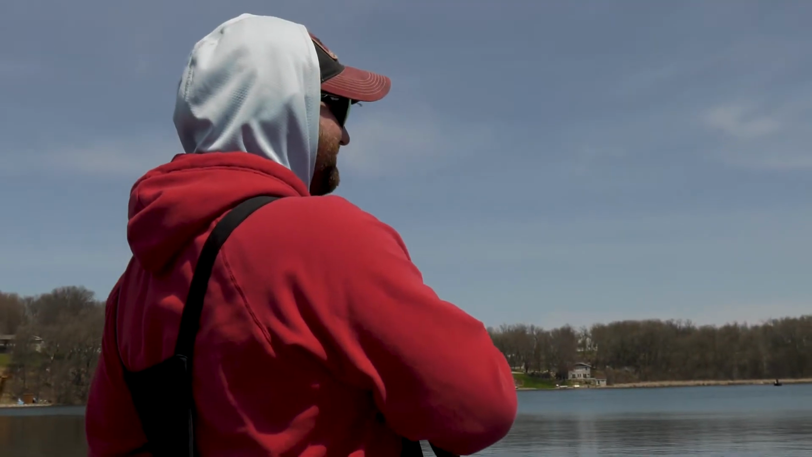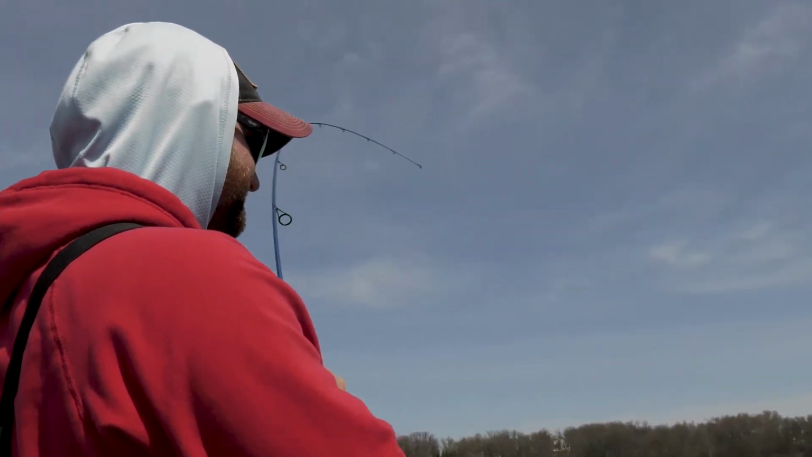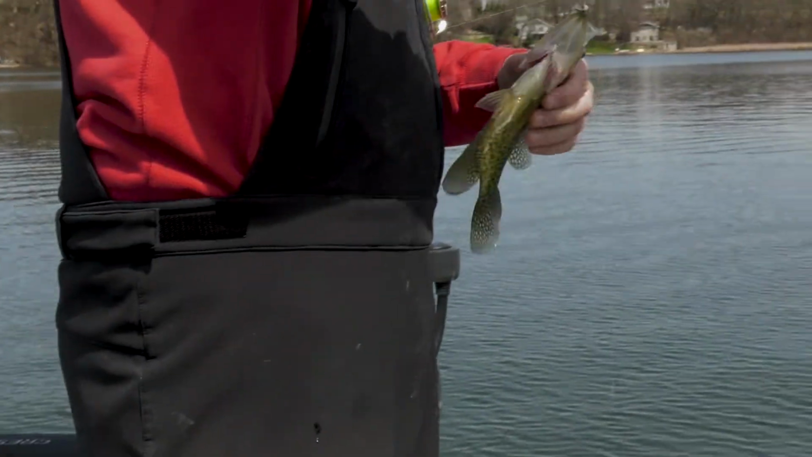There's one. Got one dogging you? Yeah, it's pulling. Oh yeah. That's a little better fish. We've caught so many this size.